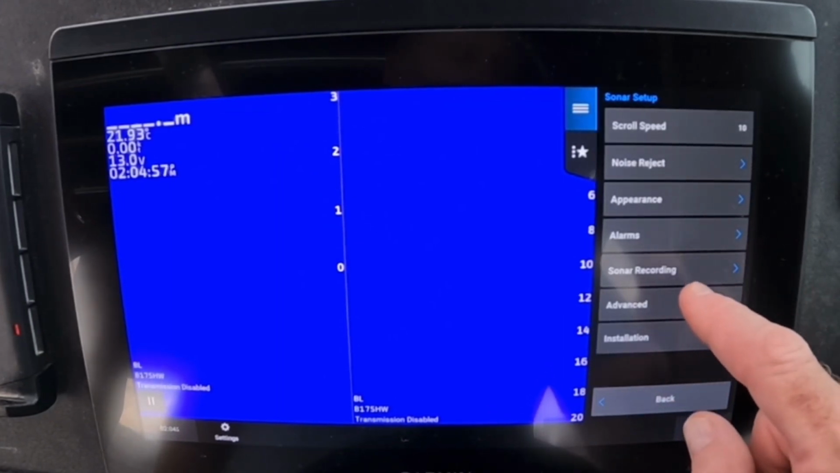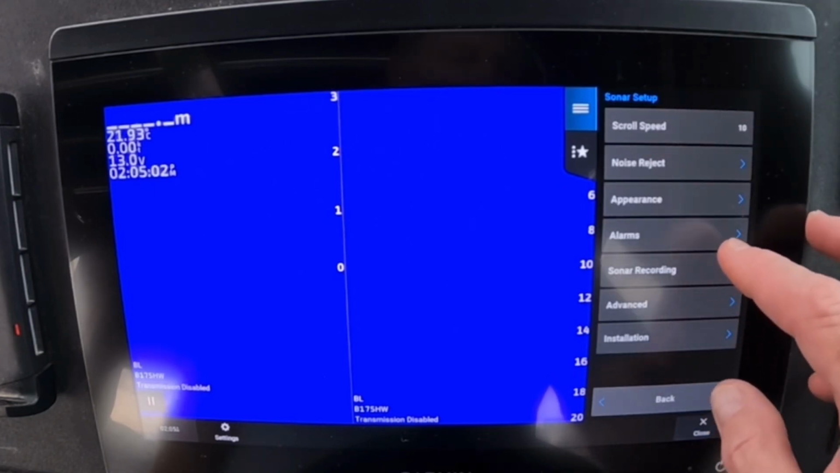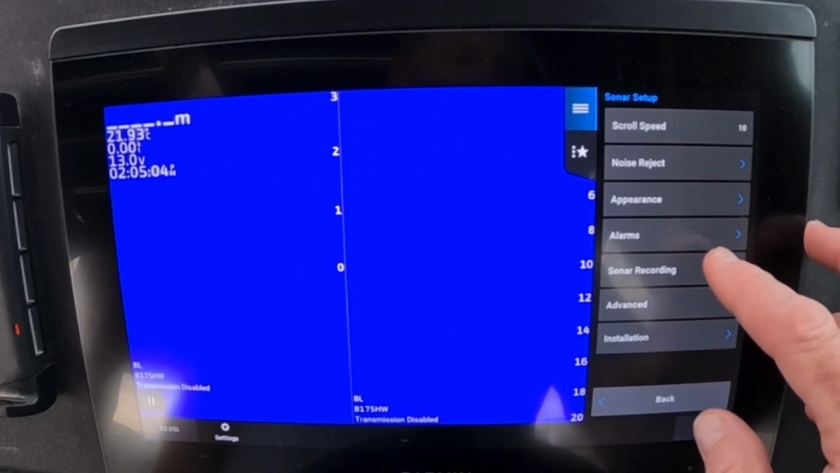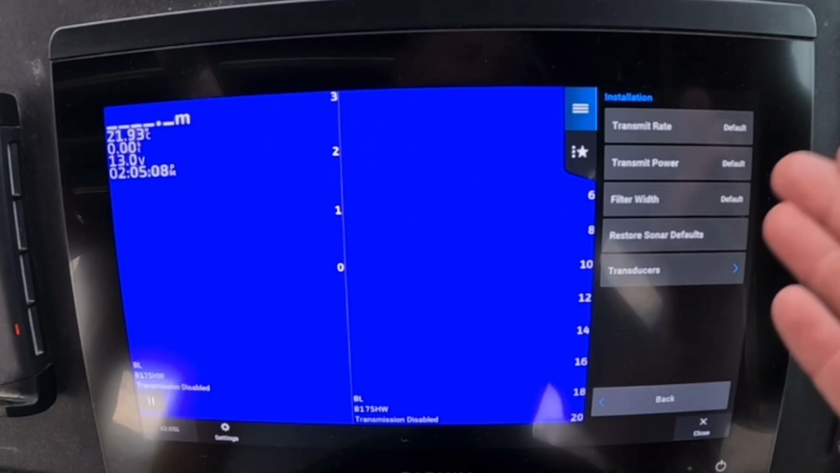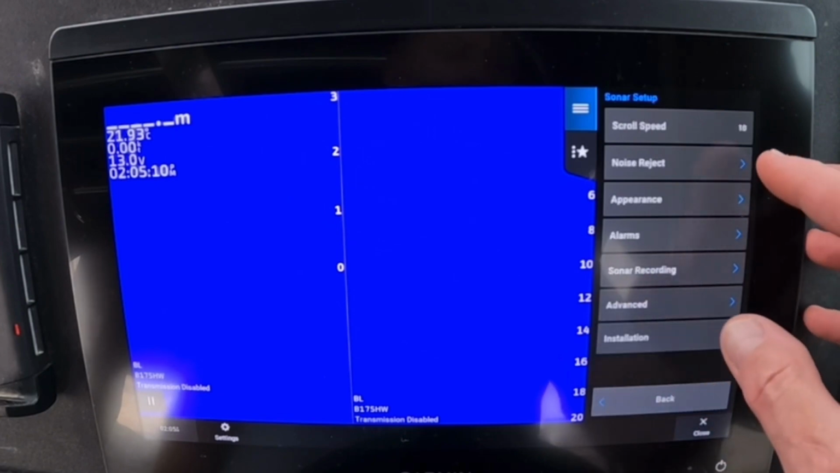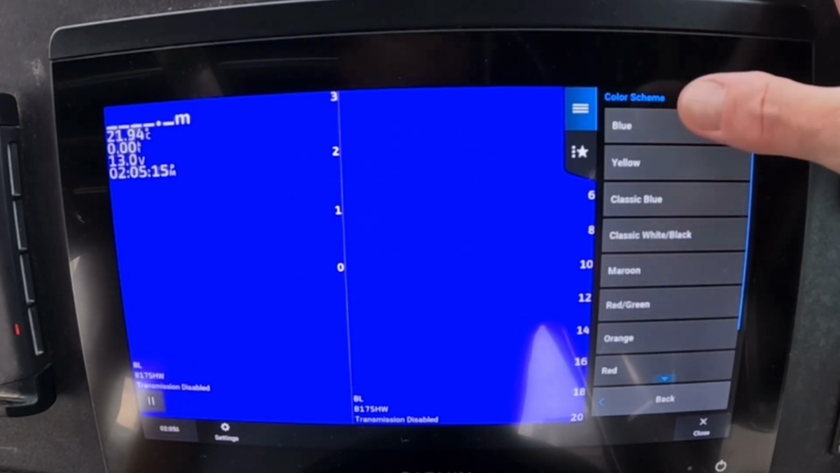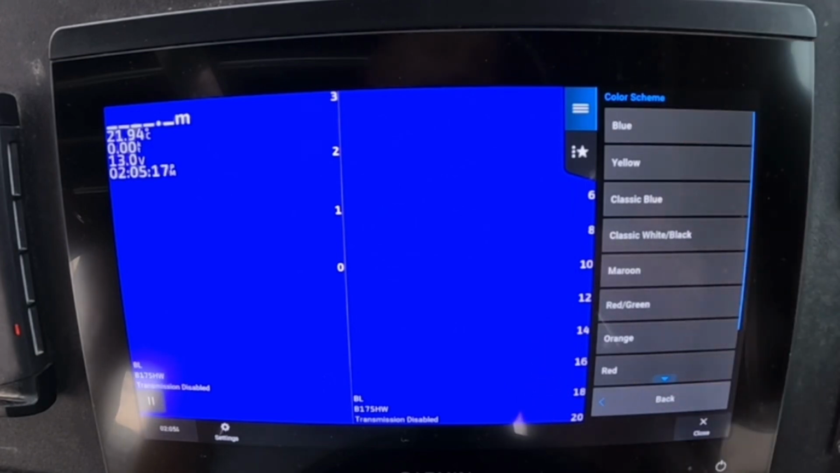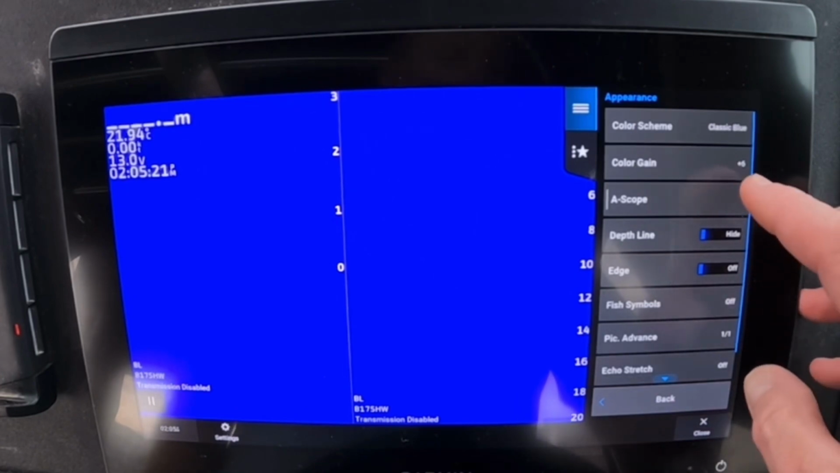In the advanced setup here, shift I can use, but I don't. Sorry, in here, the appearance... Just lost my installation. Transmit on default. I don't play up any of that stuff there. Appearance. Color scheme. I like the classic blue. You may like the yellow. You may like the maroon. It's all personal. I like the classic blue. That for me is good.